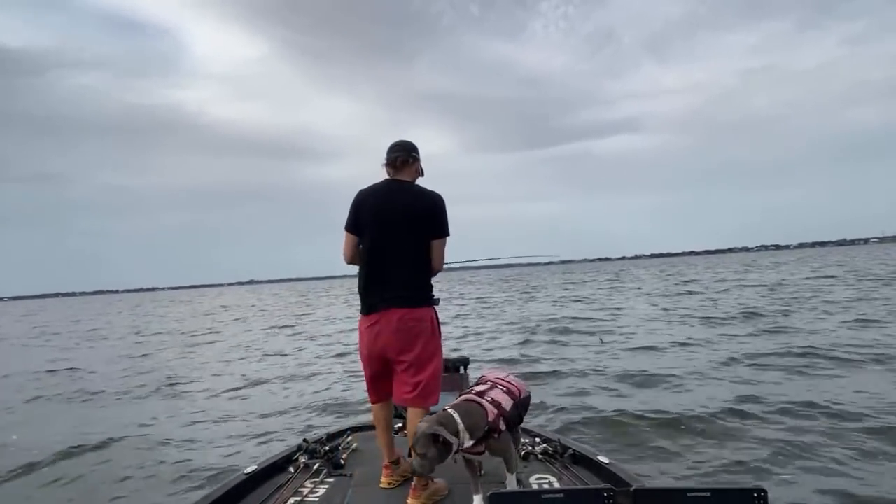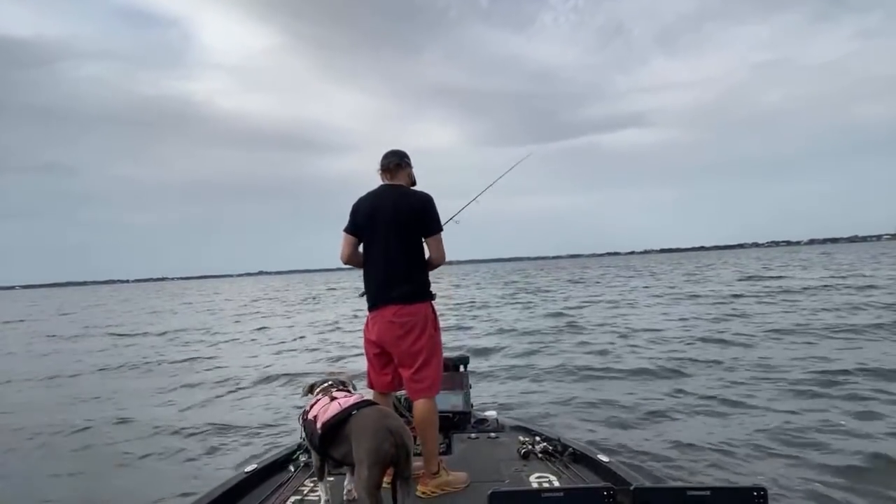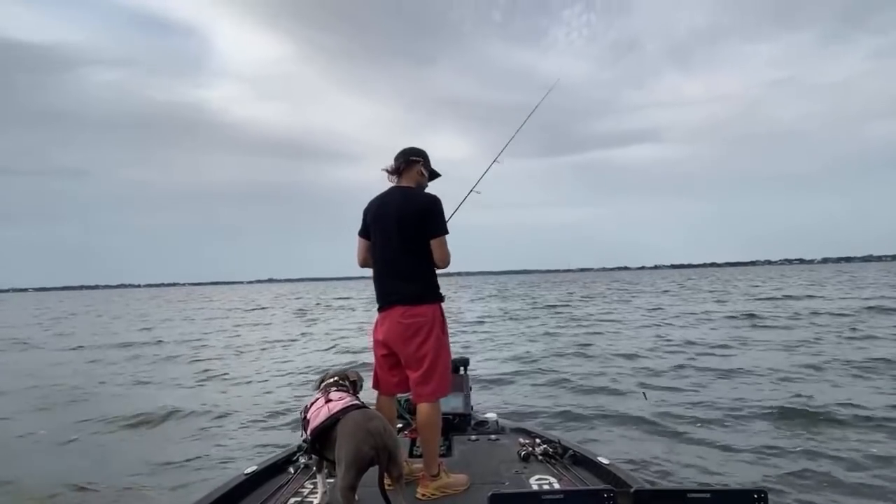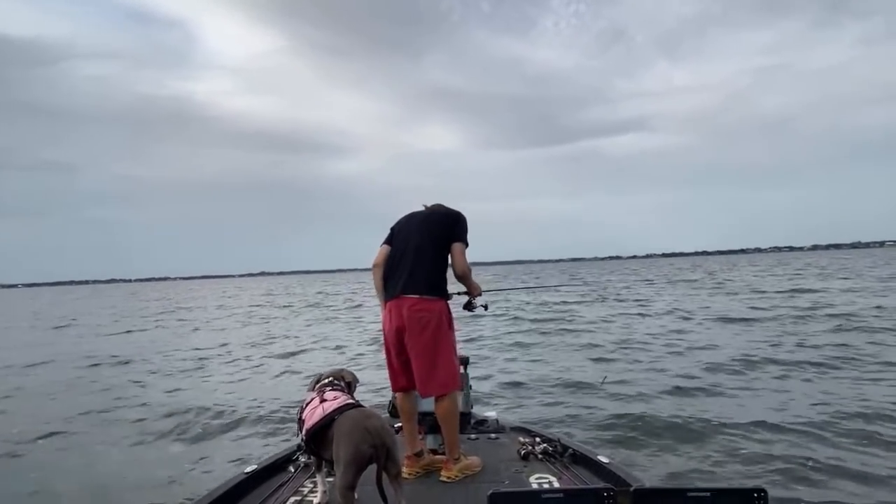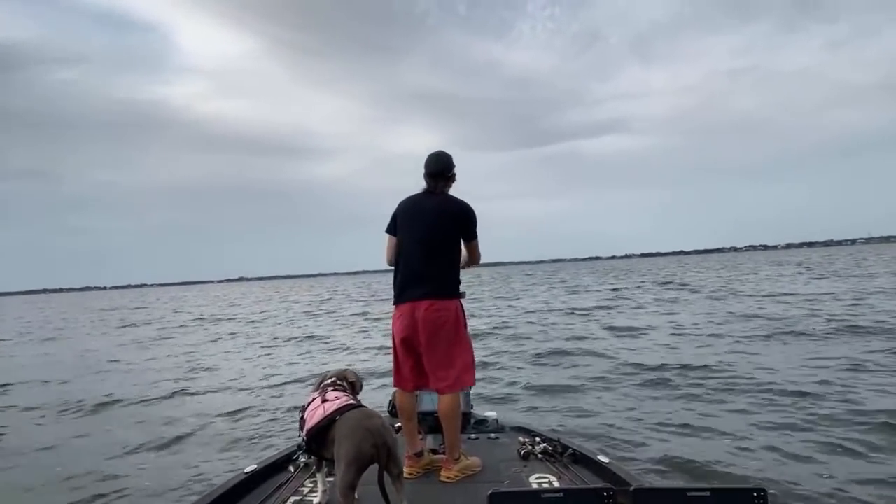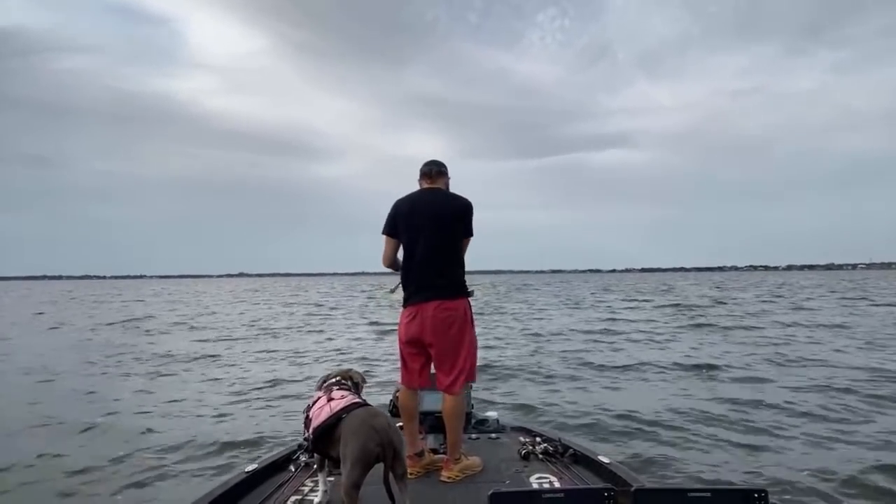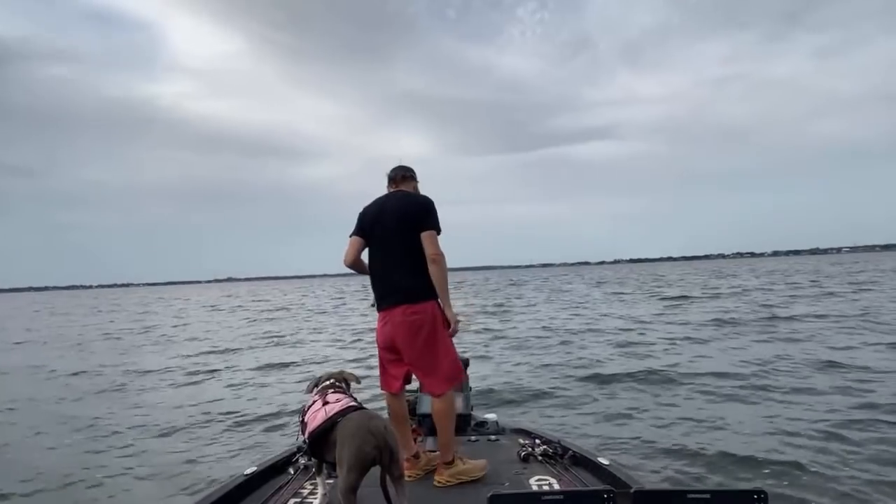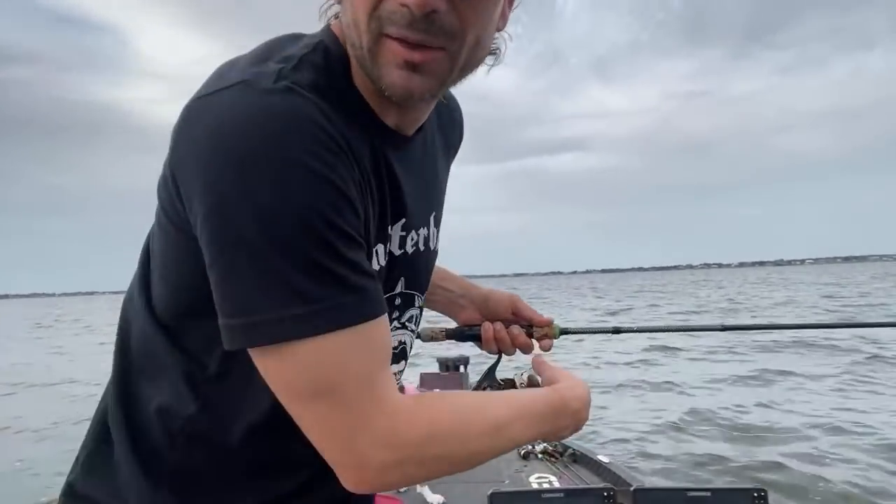All right, so they're right below the boat right now, so I'm just going to do that. Actually, I'm going to do that. There's a big one there. Huh. Interesting. All right, well, my bait sits. I'm going to come back here and hang out with you guys real quick.